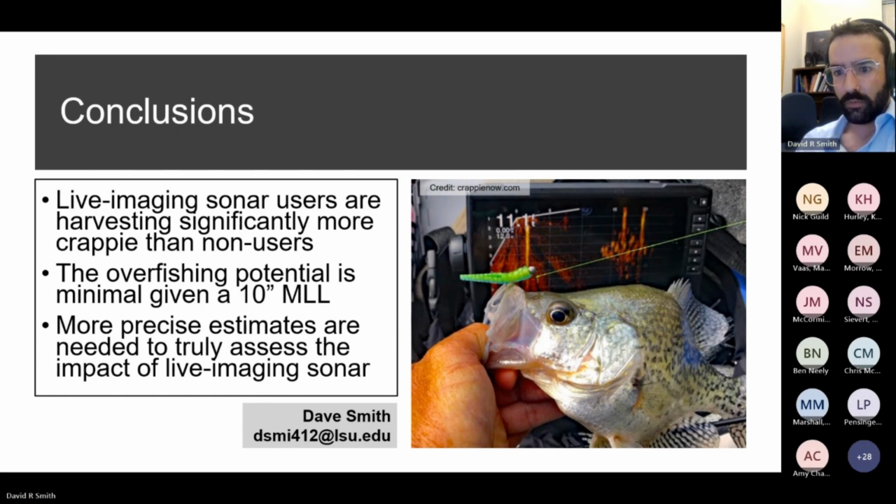So it's hard to tell what the adoption rate is, but with it being introduced in 2018, and those creel surveys being conducted in 2022 and 2023, we're seeing the majority of crappie anglers using it. The adoption rate seems to be pretty high.